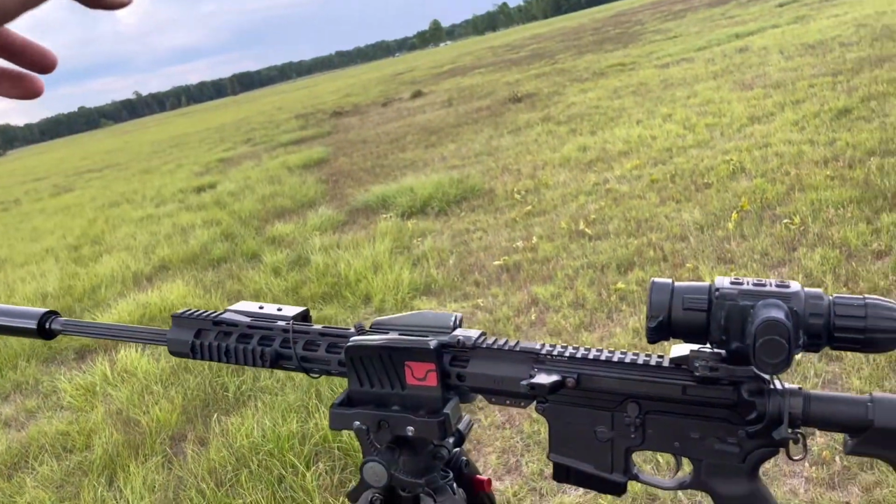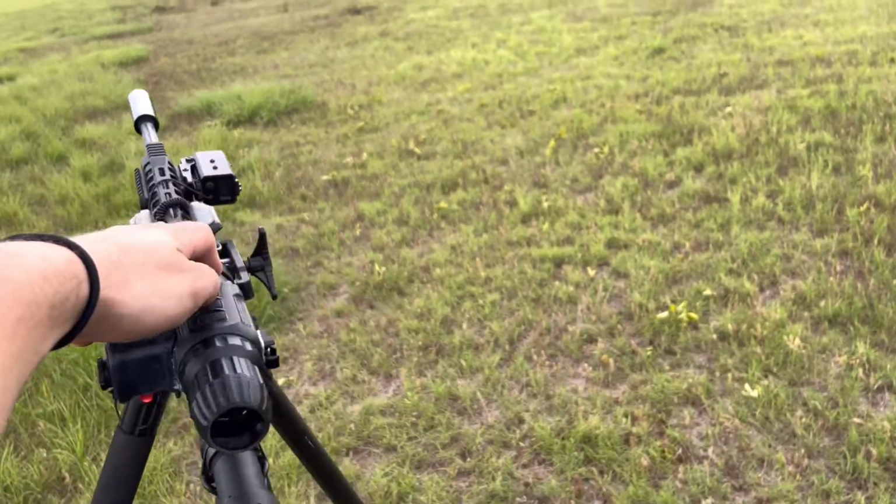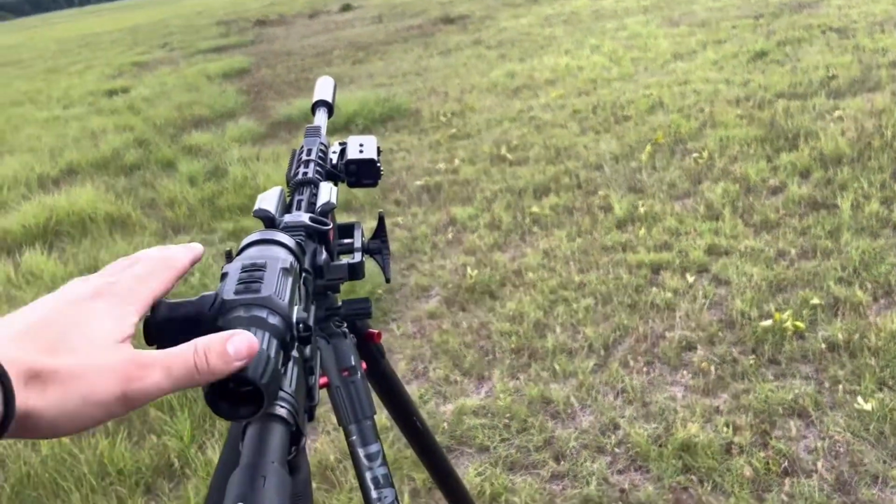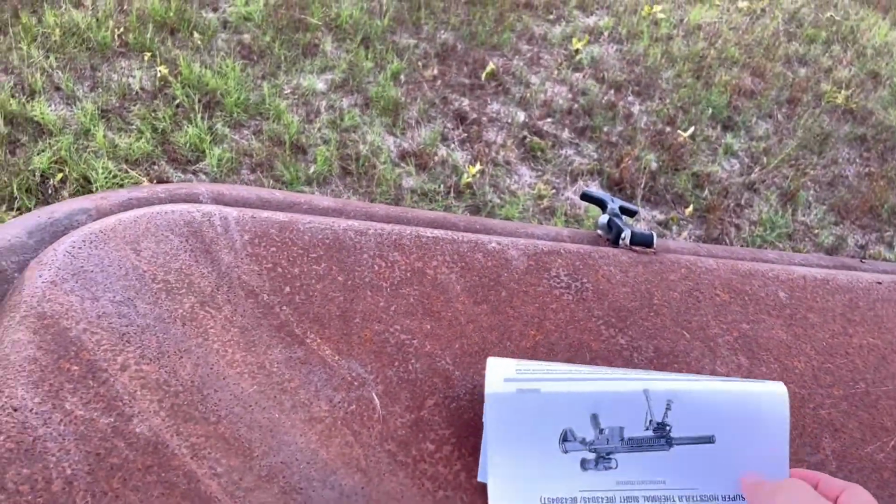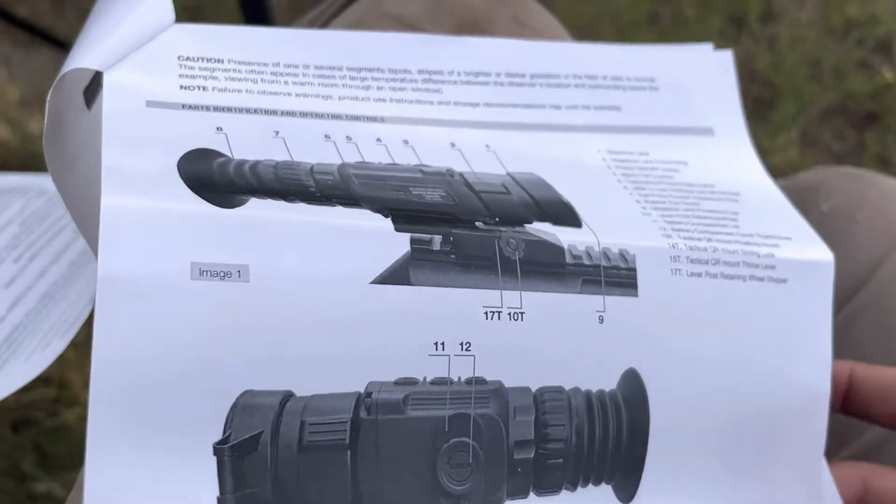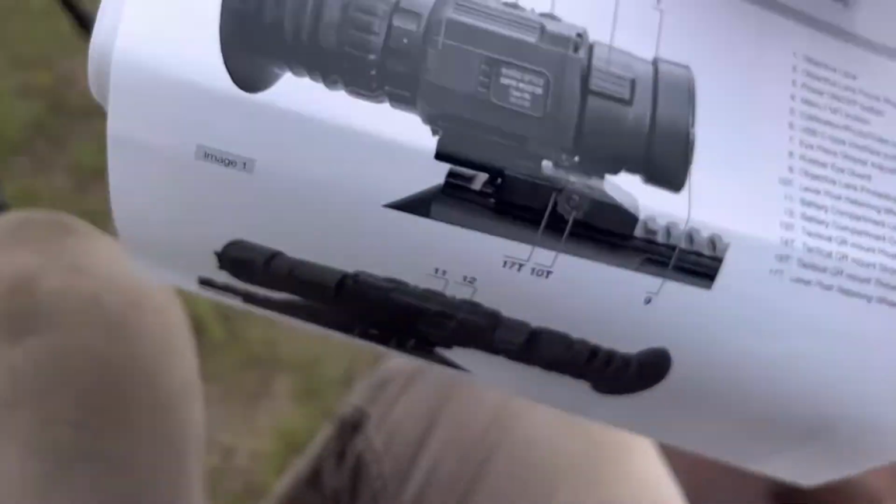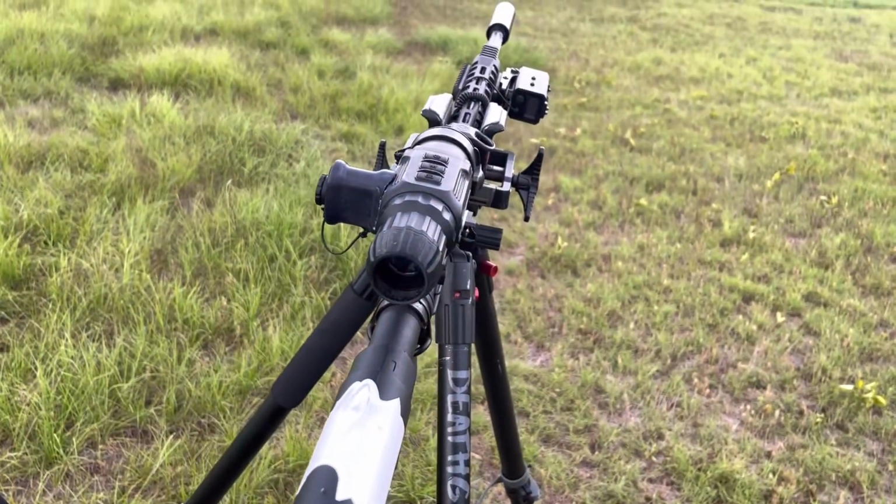Before I move on, this has a 35mm objective lens. The button layout is awesome. You have a combo button. You have to hit 2 buttons at once every now and then for certain things. If you do buy one, I highly recommend looking at the button layout in the owner's manual, and make sure you know what to hit to do certain things before you go using it. If you don't, at least keep your owner's manual with it.